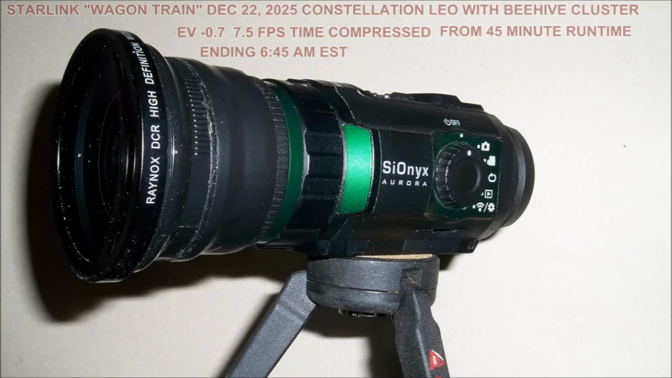Sionyx Aurora, night vision camcorder. I set it to 7 frames per second, and if you look at the properties, say in Windows, it says it's 7 frames per second. So I stick it in Video Velocity and I pick 1. It says skip every frame, so that's a 2x fast forward. But what it does is convert it to 30 frames per second, so it's also doing another 5x time compression.